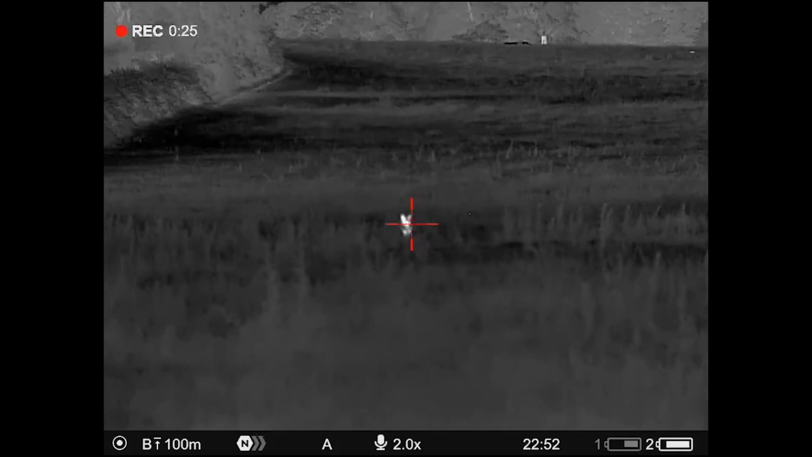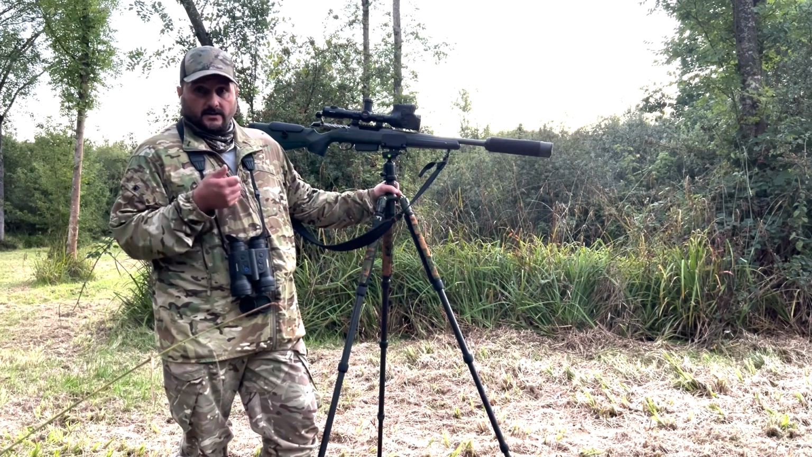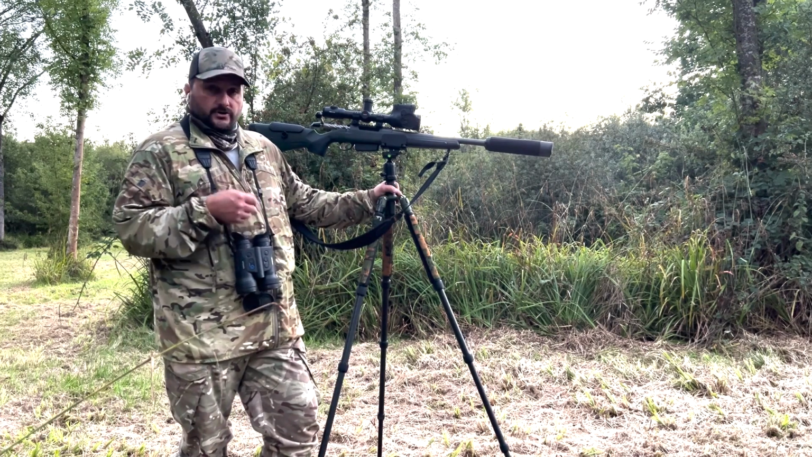I squeaked, just one simple hand squeak, and she came bolting in. I had to shout to stop her because the whistle wasn't working. So we got her to stop and dispatched her cleanly.